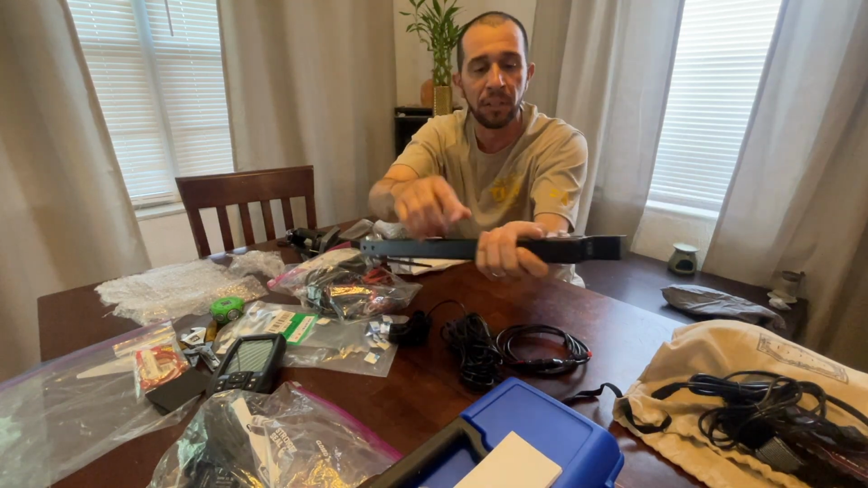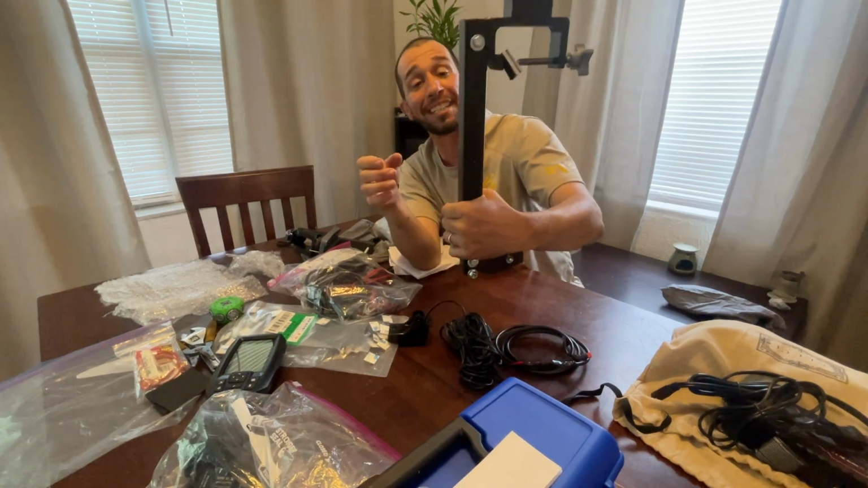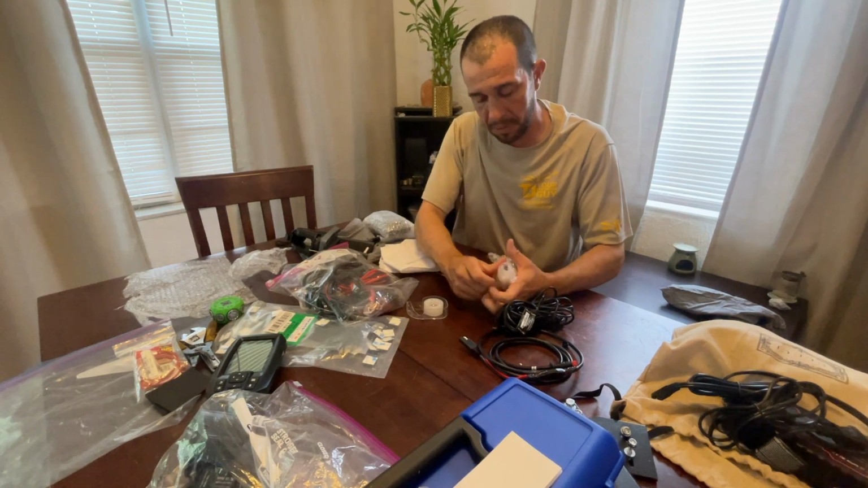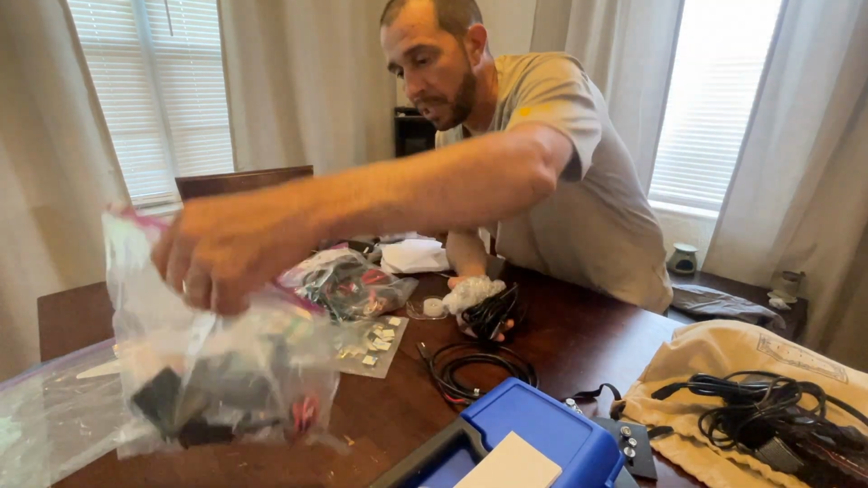This is all metal, right? This is not going anywhere. So this is gonna hang down on the back of the boat, screw it in tight. So this goes like this, all right? So what I'm doing is,